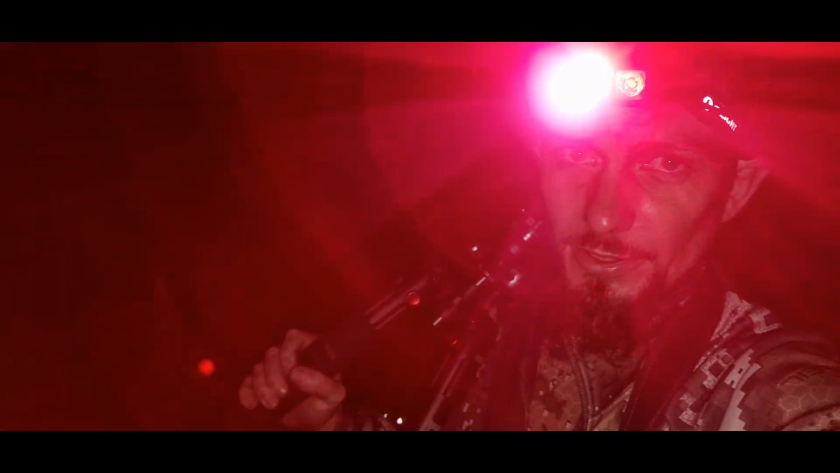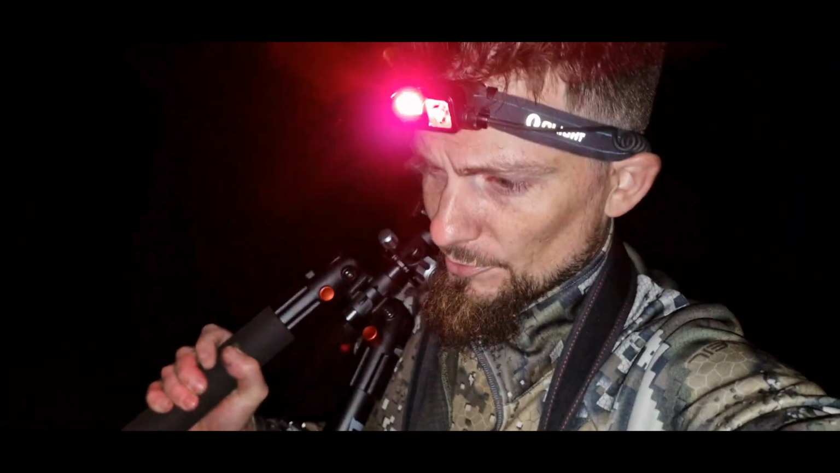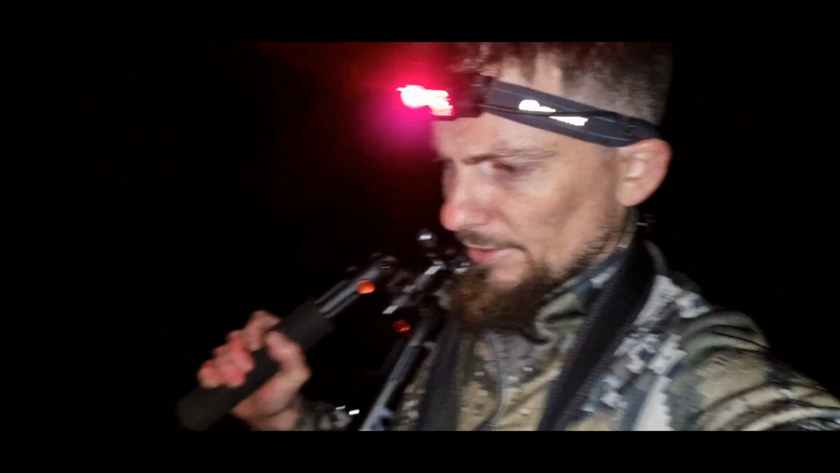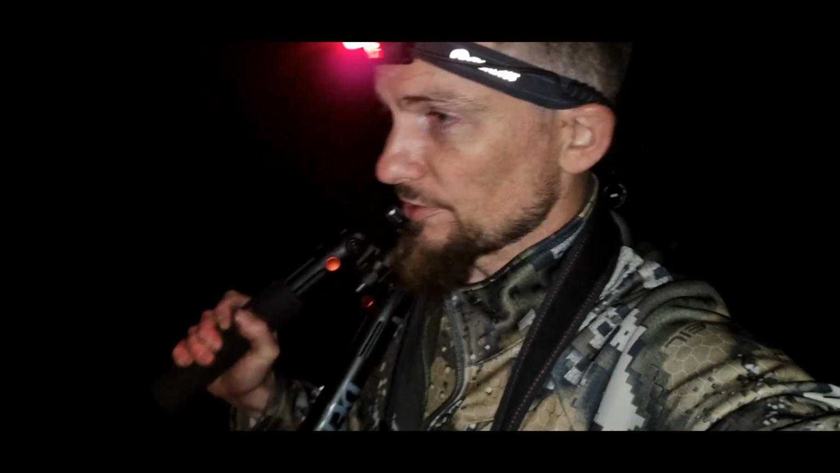Alright, so it's actually been a pretty good night. Lots of rabbits out in this paddock. I've been meaning to get on top of them. Usually when I'm in this paddock, my focus is foxes, and I didn't realise until I got my thermal last year, the Infiray TH50, just how many rabbits were in this area. So it's good to finally get out and knock some of those numbers down.